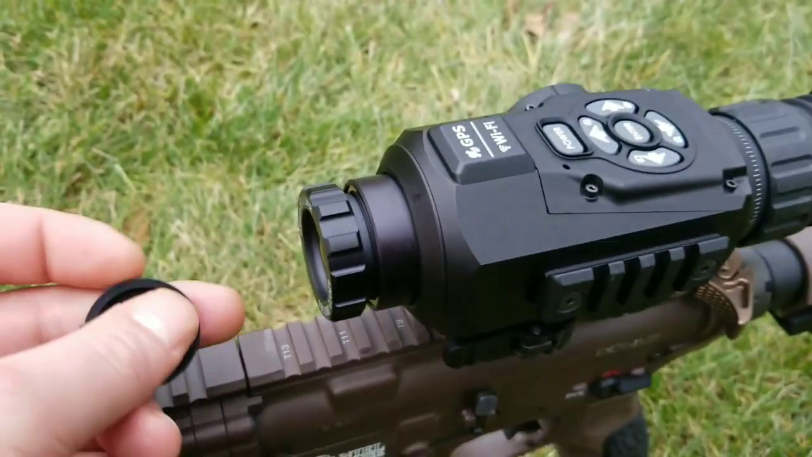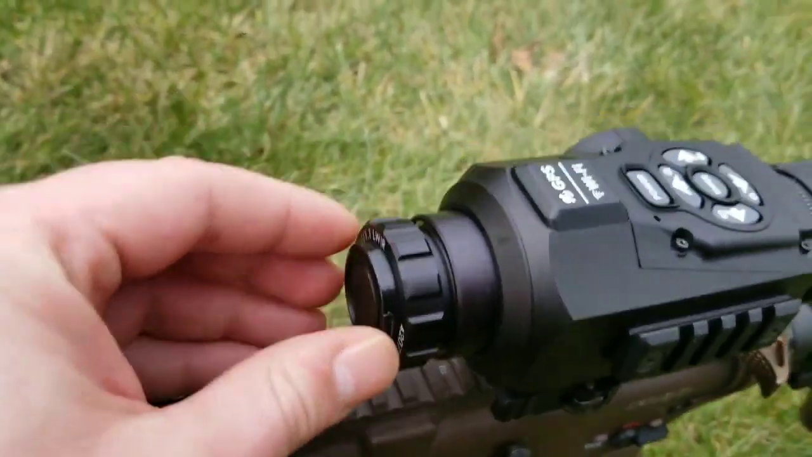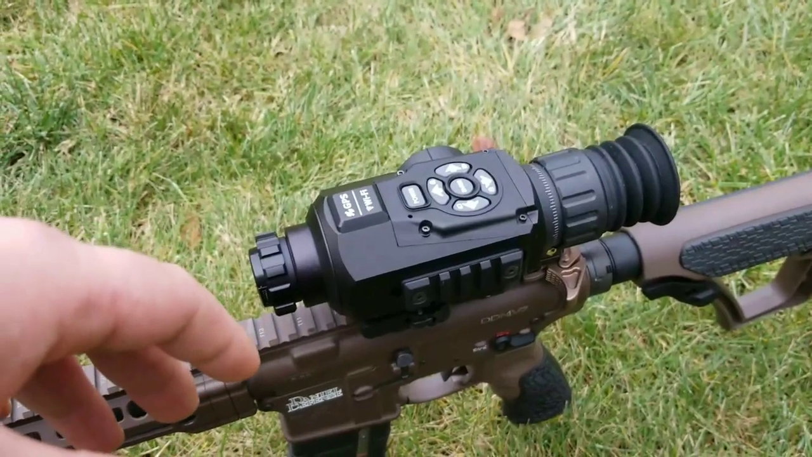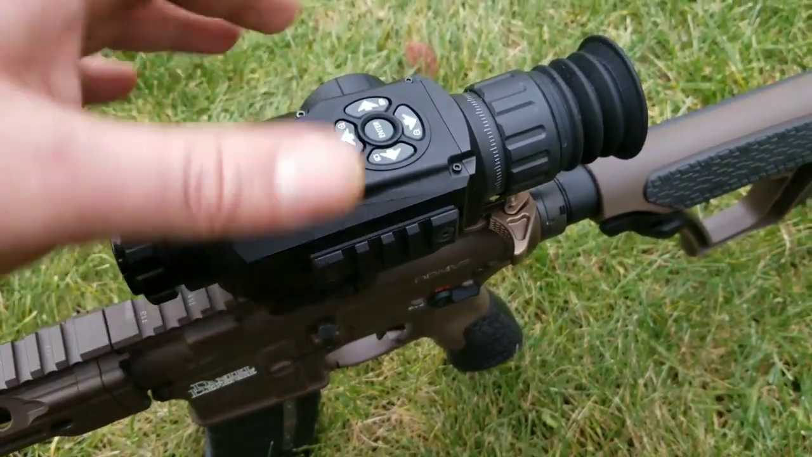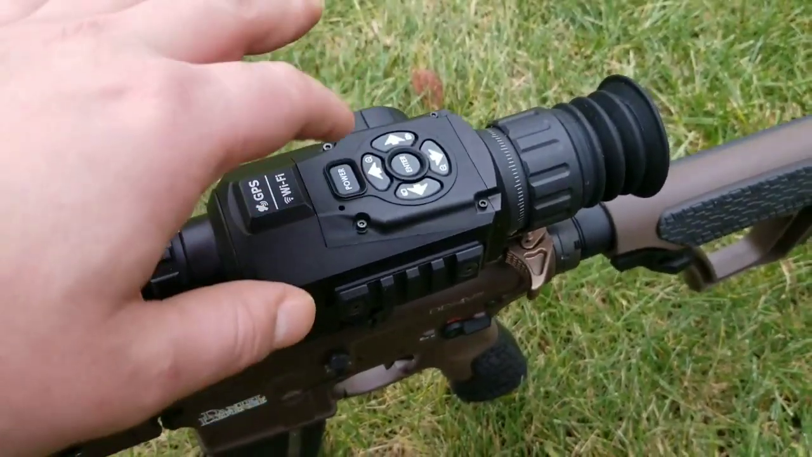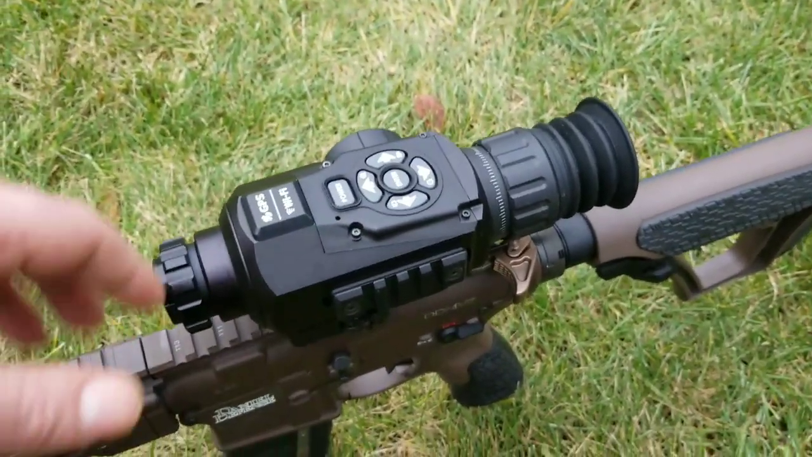Pretty cool looking glass. Now when you first get this and you start it up, you're going to want to go ahead and keep that covered. Power it on, let it go through its power up mode, and then you're going to want to NUC it, which is kind of like calibrating it, because the screen will look fuzzy. The power button acts as a NUC if that option is turned on. I think it's turned on from the factory that way.